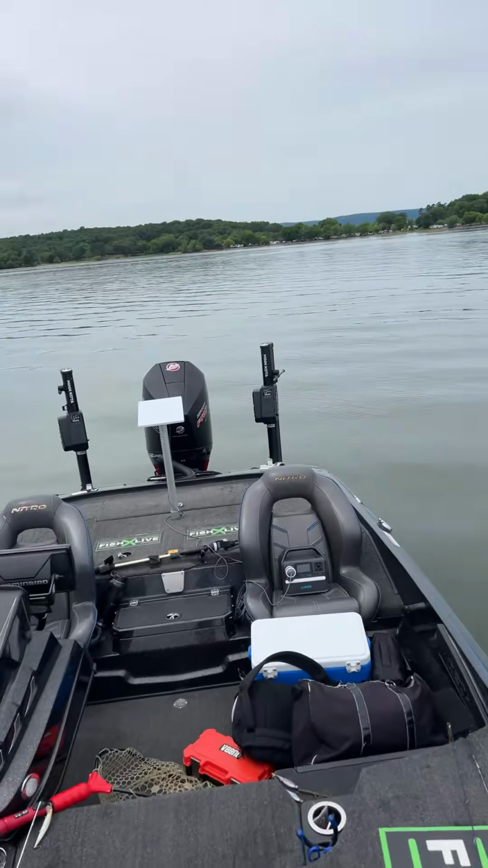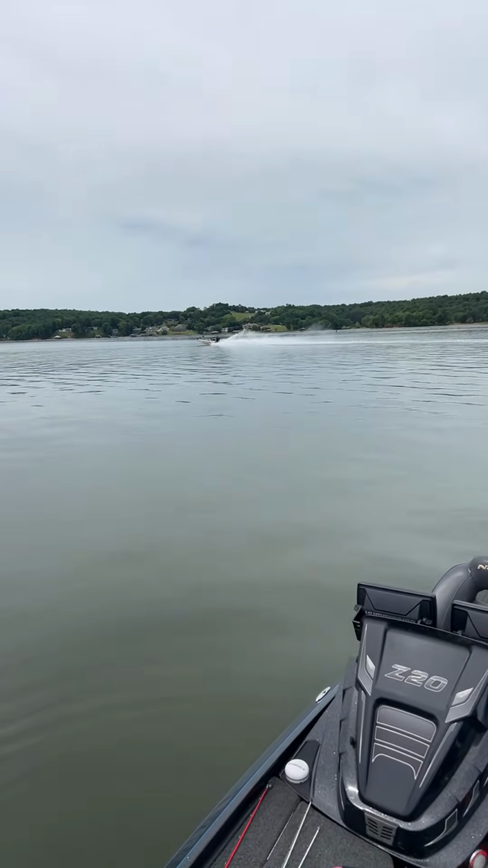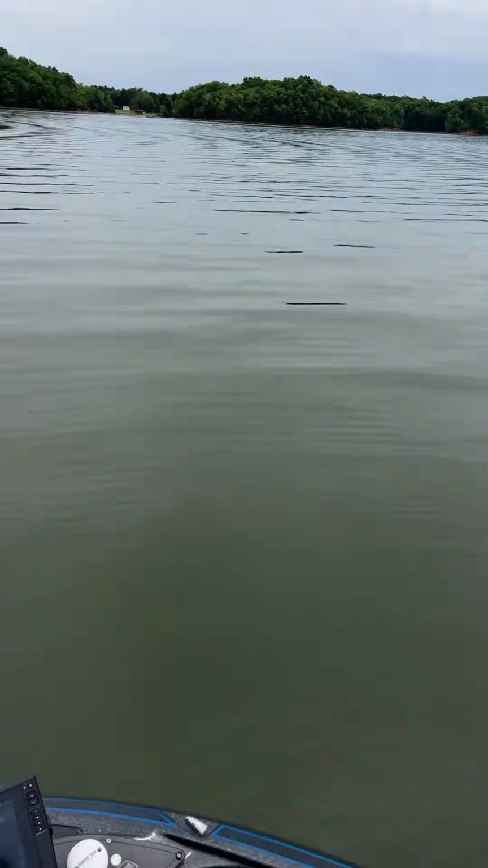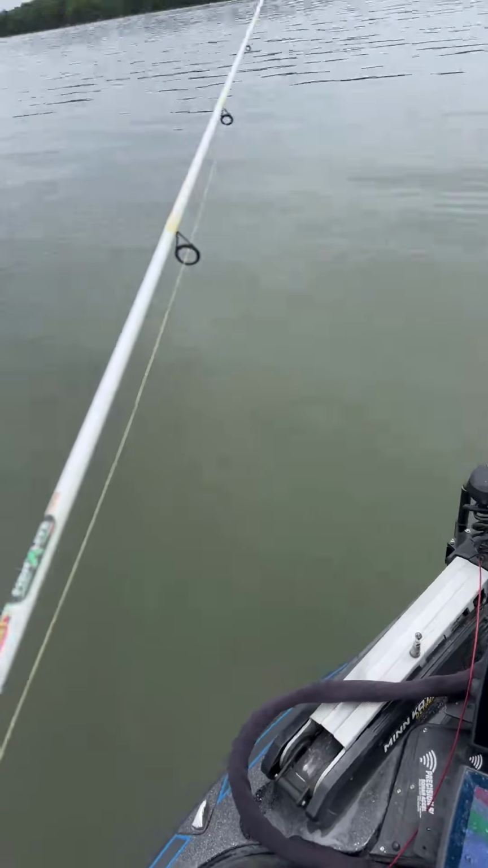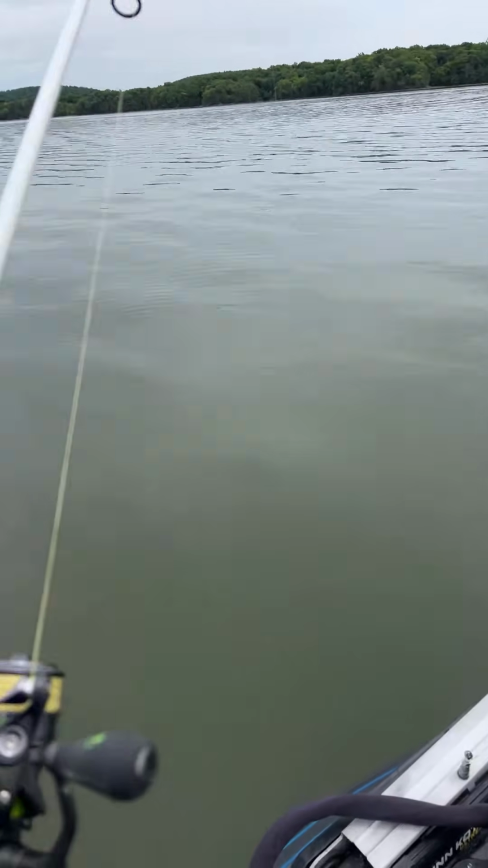Man, look at this boat. They got it wide open. I guess they don't call it a bullet for nothing, right?